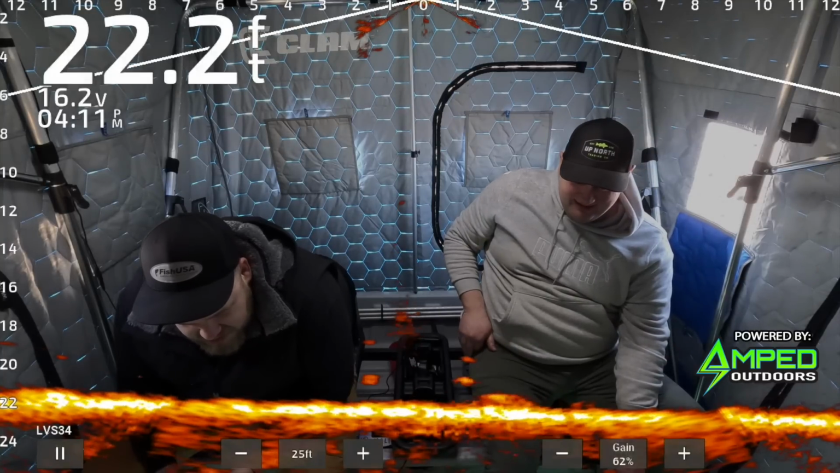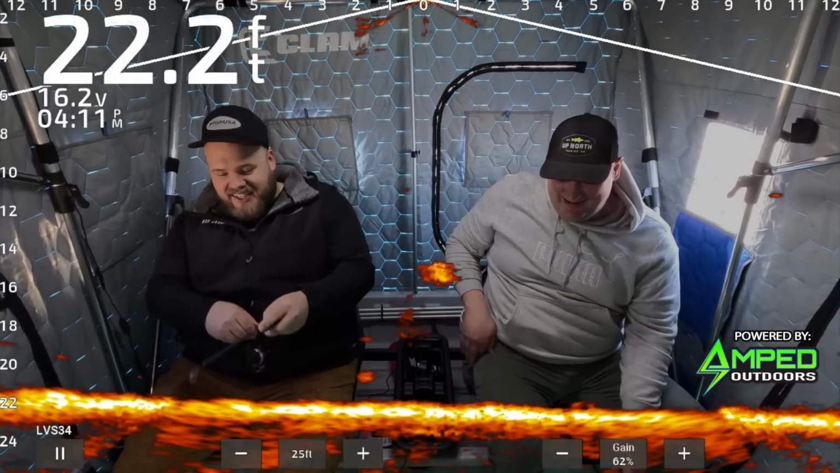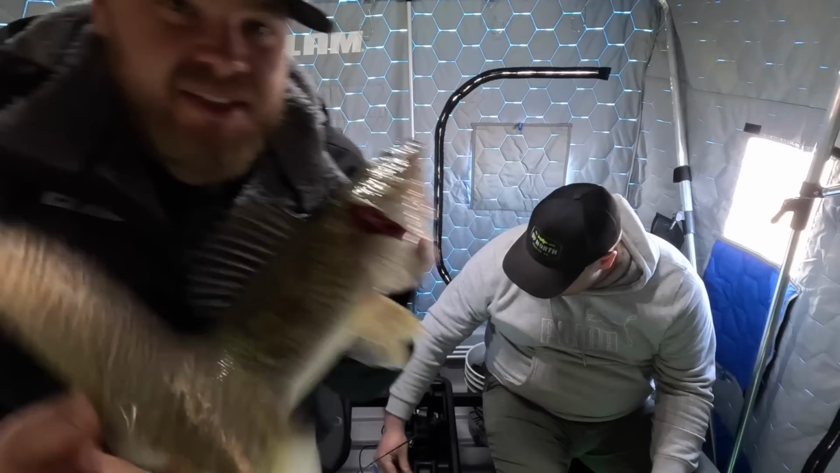I almost never, ever tip Rippin Raps with minnow heads. Same with jigging raps, once in a great while, but it screws up the action. Even if you put the smallest fathead head on that belly treble hook of a Rippin Rap, in your rod tip when you pull up, instead of feeling that bait vibrating up, it mutes it. It almost kills all of the vibration of that bait.